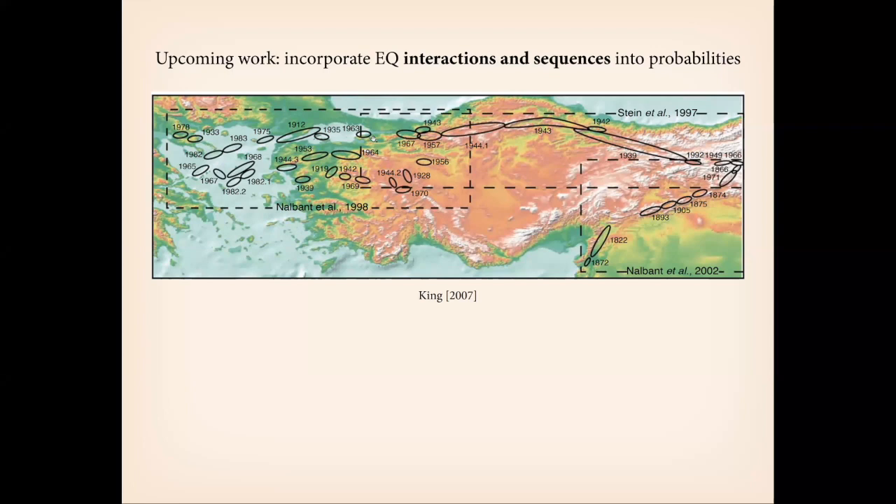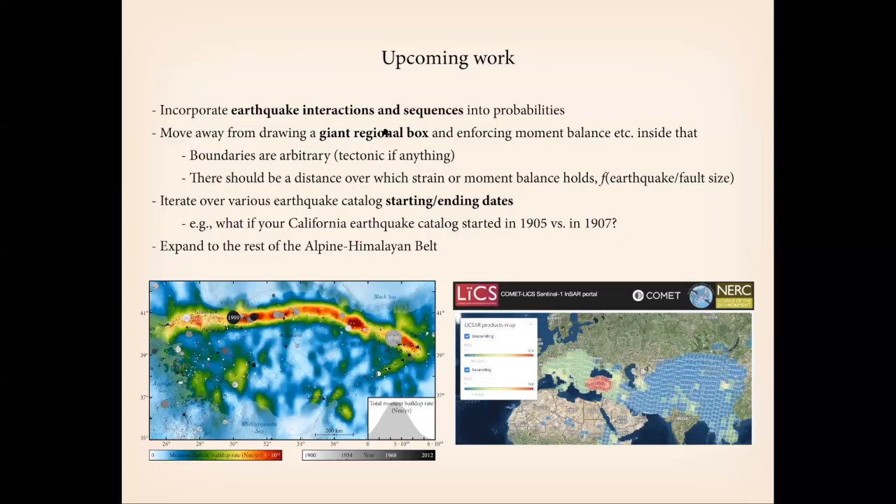And it has most recently, with the Izmit earthquake of 1999 here, which would sort of fill in this gap, as well as the Düzce earthquake. We don't currently incorporate earthquake sequences and their influences on one another into this, so that's something we want to work into the probabilities going forward.